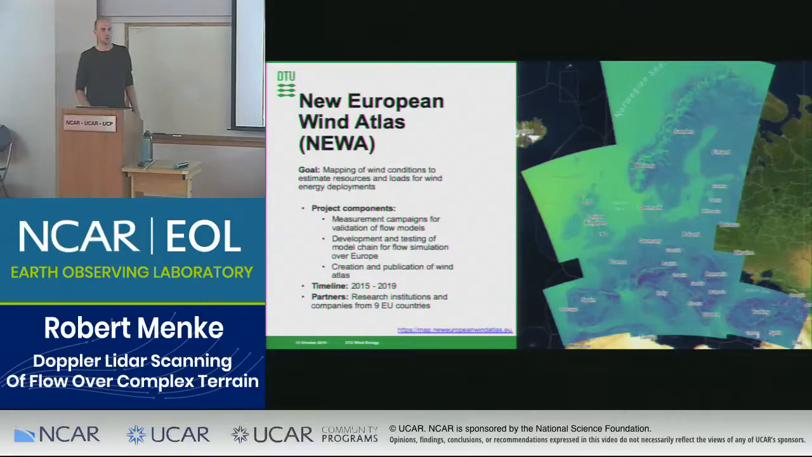The aim was to map the wind resources over Europe, mainly with focus on wind energy production. There was a very old wind atlas from the 80s, which is basically just based on 10-meter measurement masts. So the goal was to increase the accuracy and the resolution significantly.